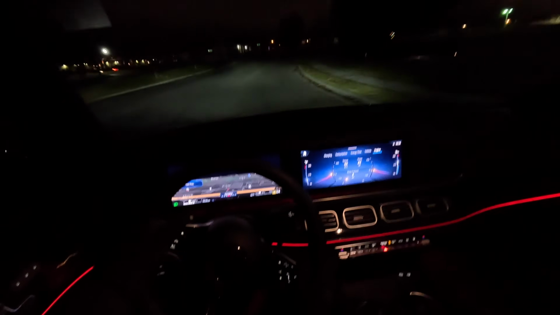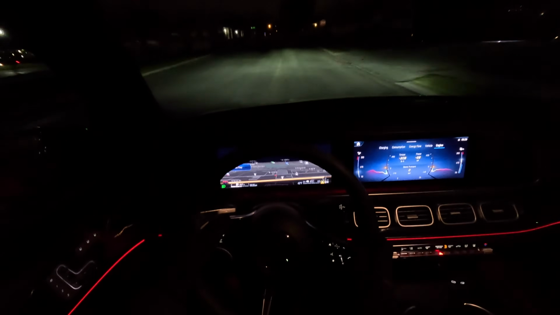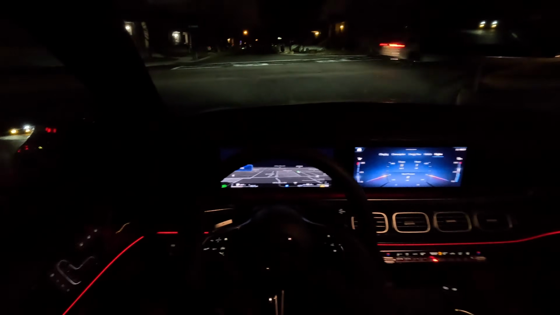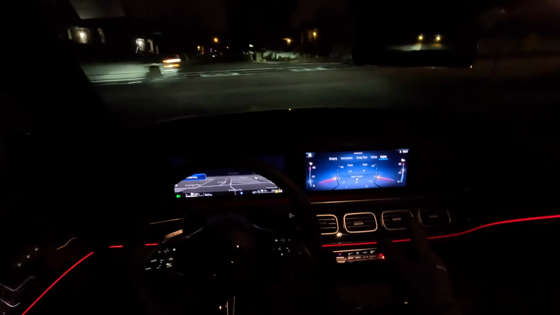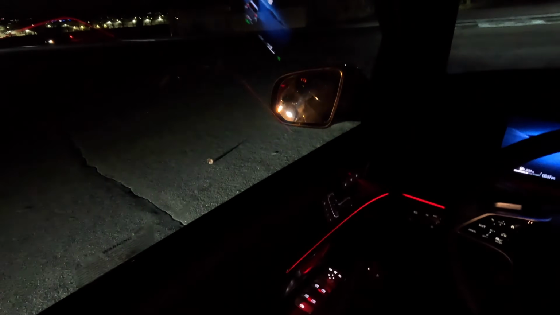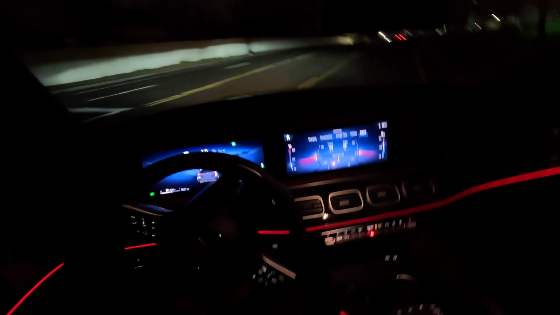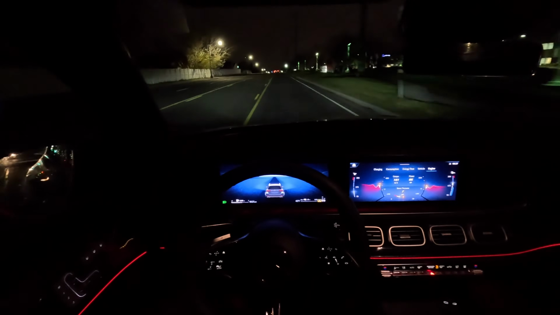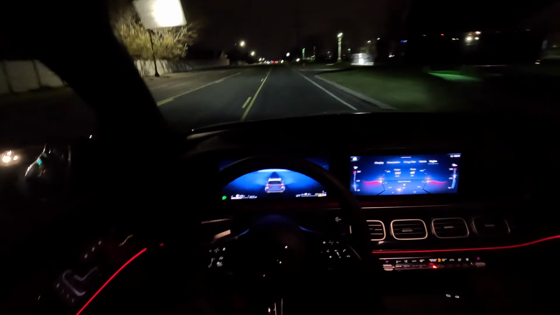We have a navigation for road trips. You can see your map system on this 12.3-inch digital instrument cluster. The center display is also 12.3 inches and it's fully touchscreen. This car also has semi-autonomous driving, which means it has lane change assist, and it's going to follow the speed limit if you set it to that.